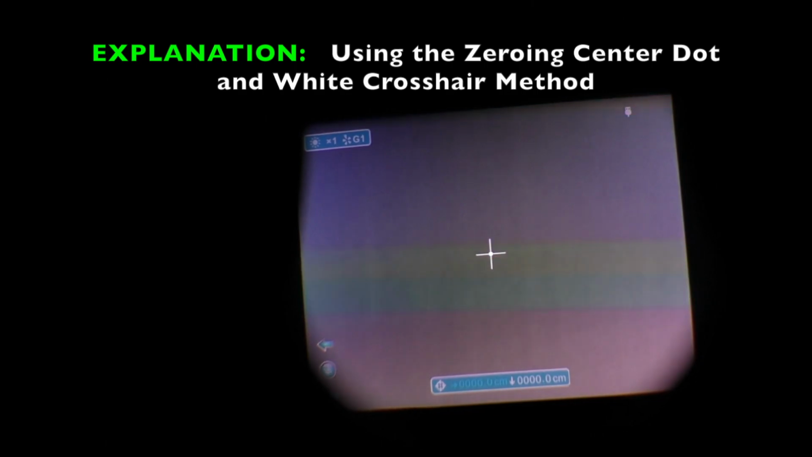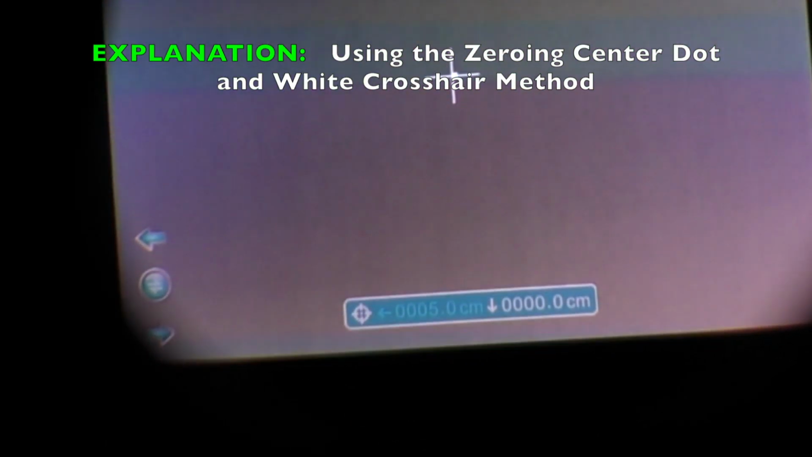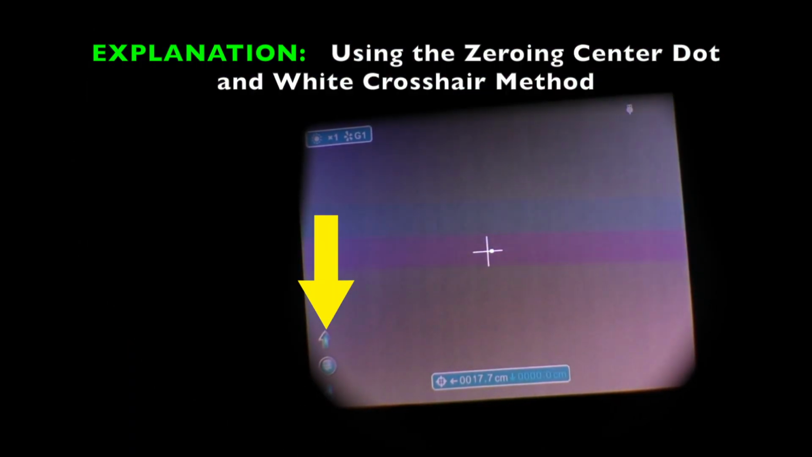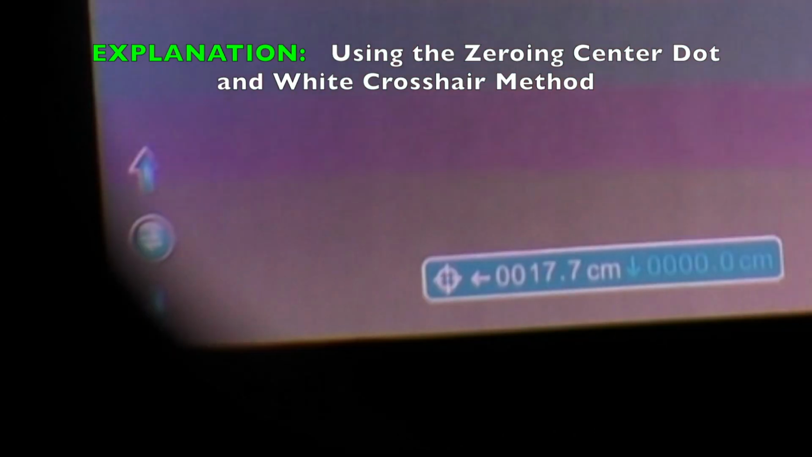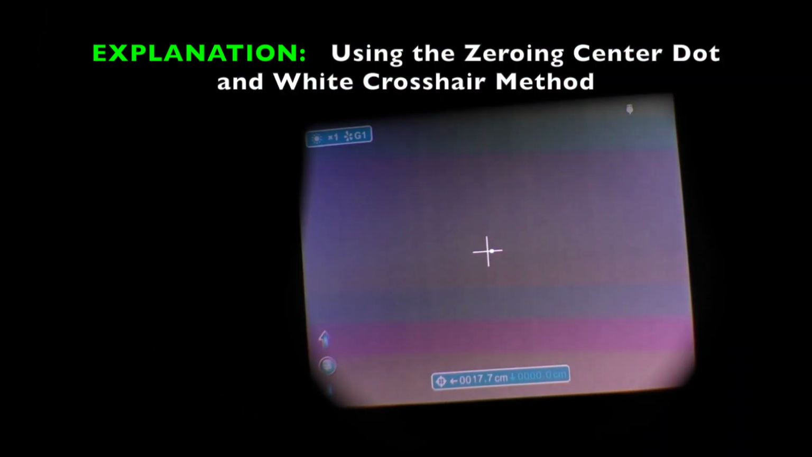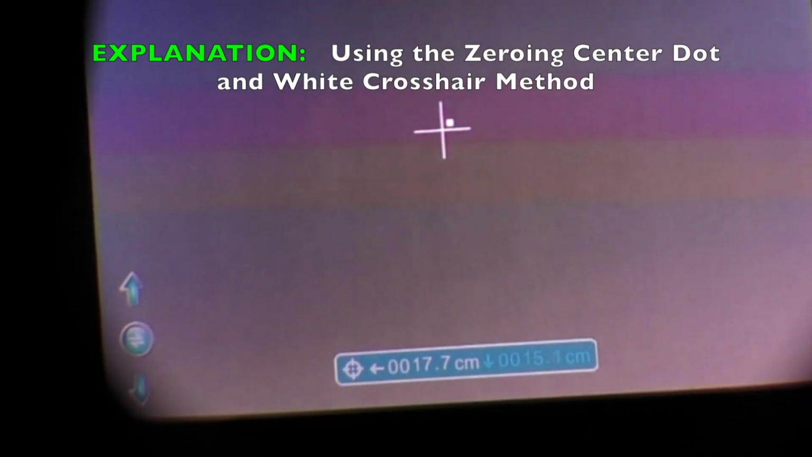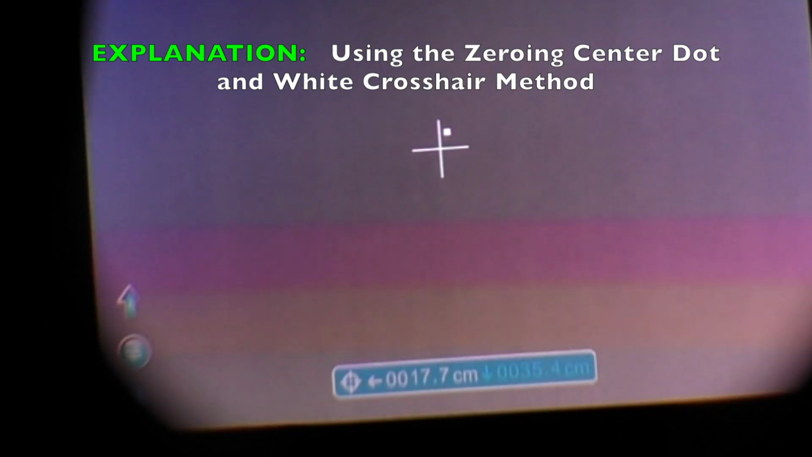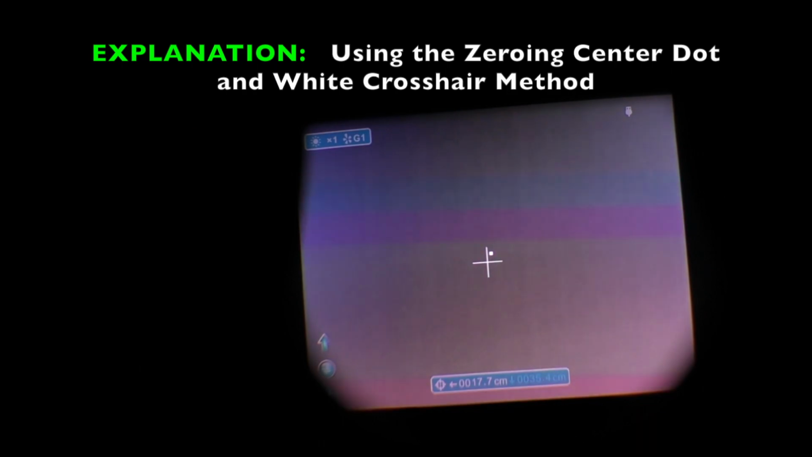So in order to come left, I'm using the forward button to come left. I'm going to press the menu button one time. That changes the orientation. It also changed the highlighted values at the bottom. Now left is highlighted in white, and up and down is highlighted in blue, and then if I press down, so this is about the adjustment I made in the field for the illustration of the video.